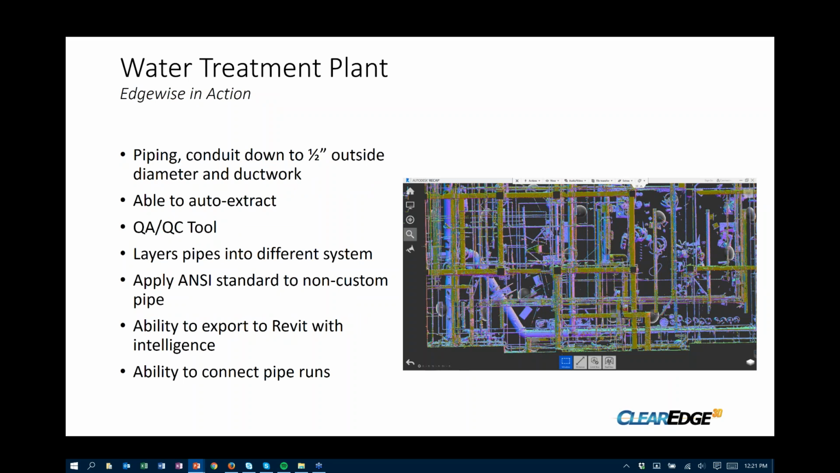Okay, so a little bit about the client in this case. They were interested in getting even down to a 1/2 inch piping and conduit throughout the facility. What's great about Edgewise is we were able to auto extract a lot of that piping and conduit even down to that 1/2 inch. So this gave us a huge jump start on this project.